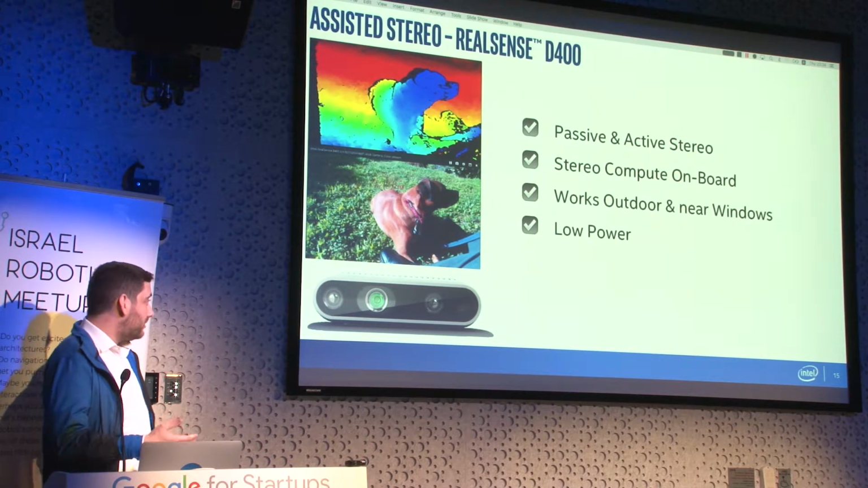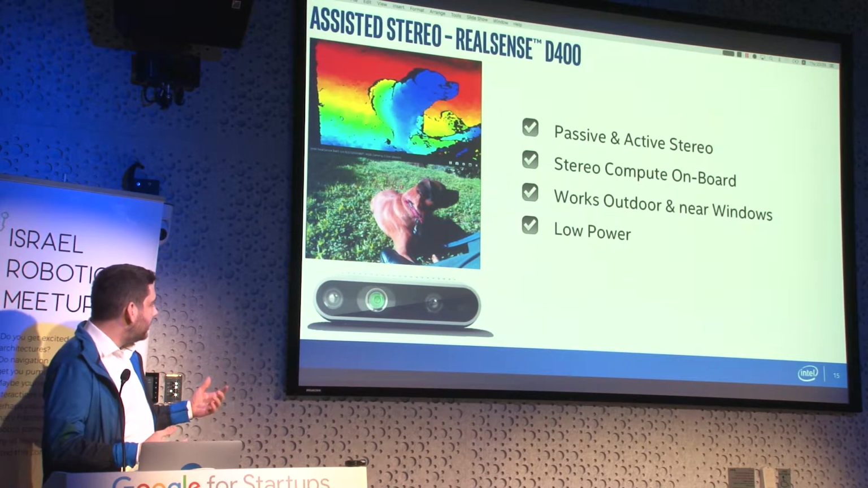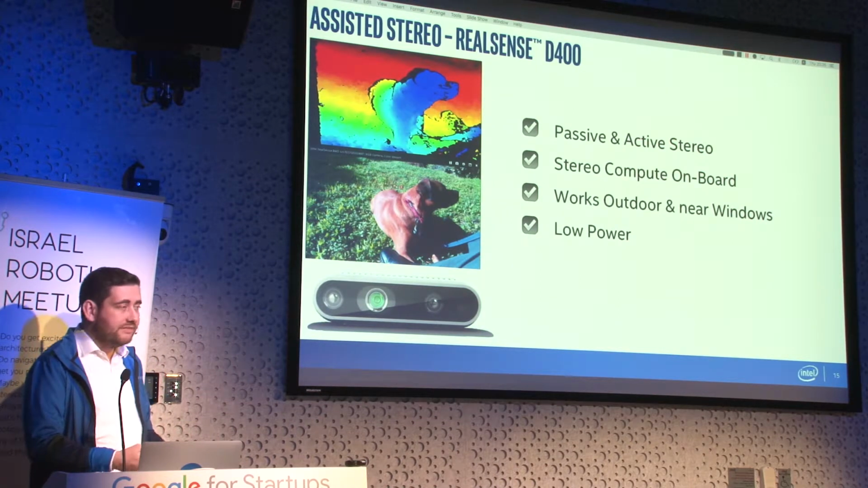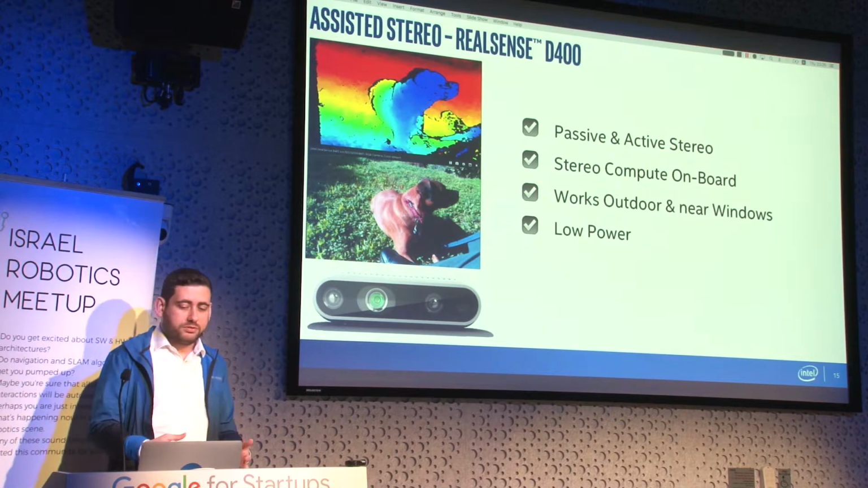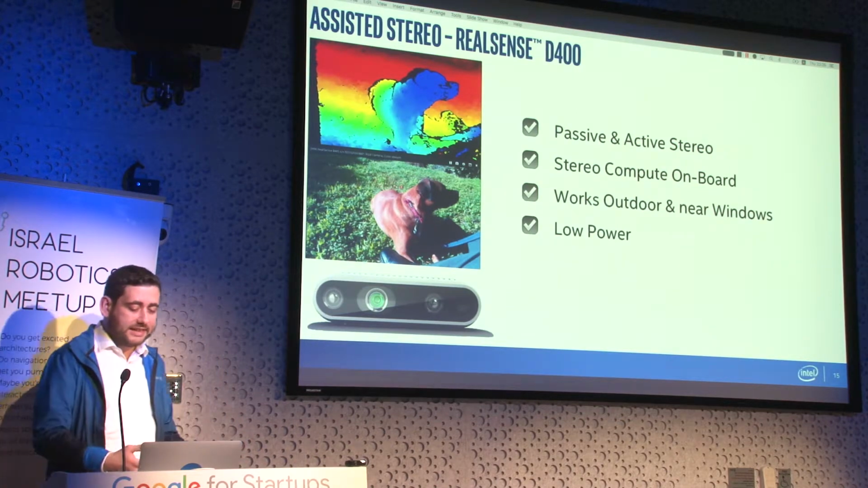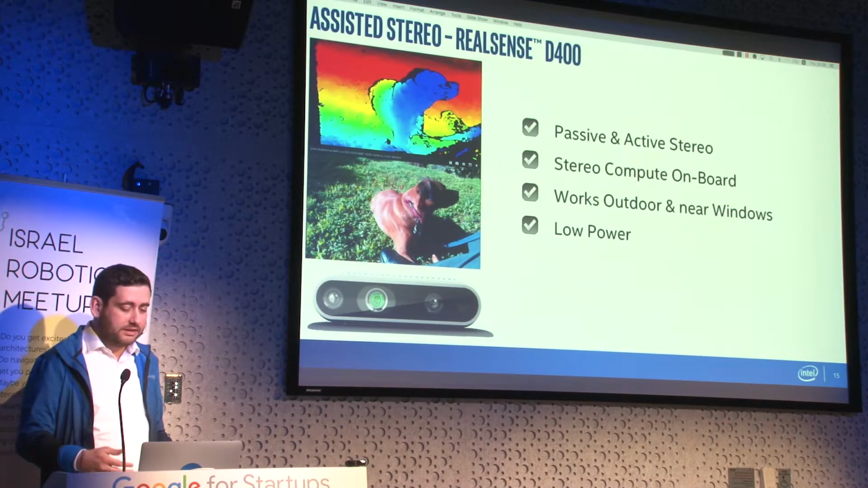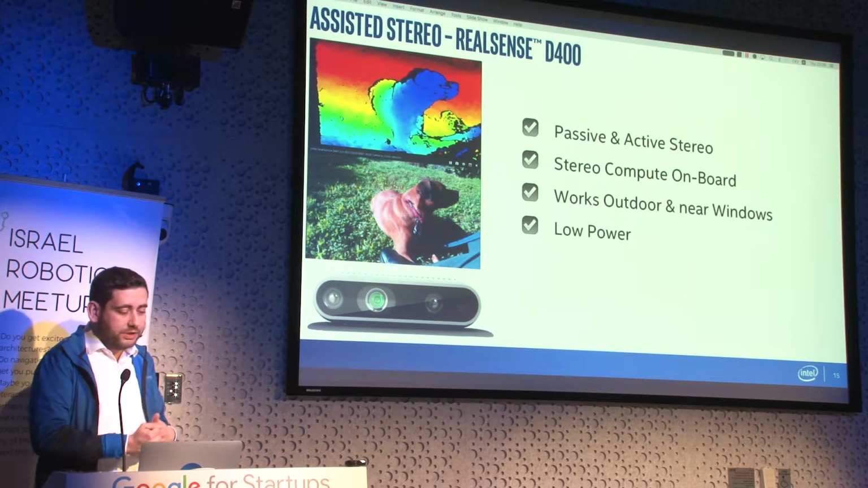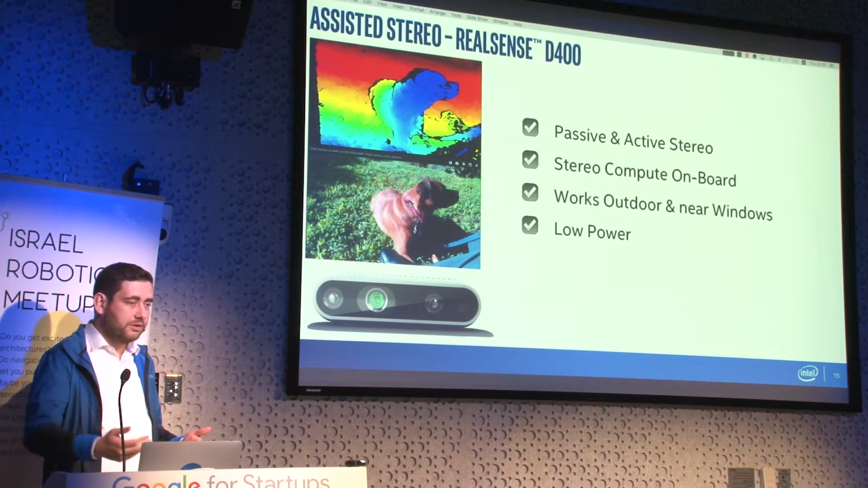And the other cool thing about this camera is that it solves the computational barrier by having a dedicated VPU, dedicated ASIC, designed to do the depth stereo matching. So that the compute on the host platform is minimal.